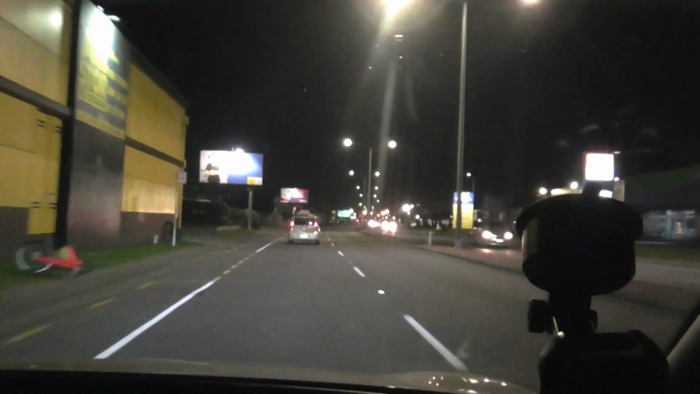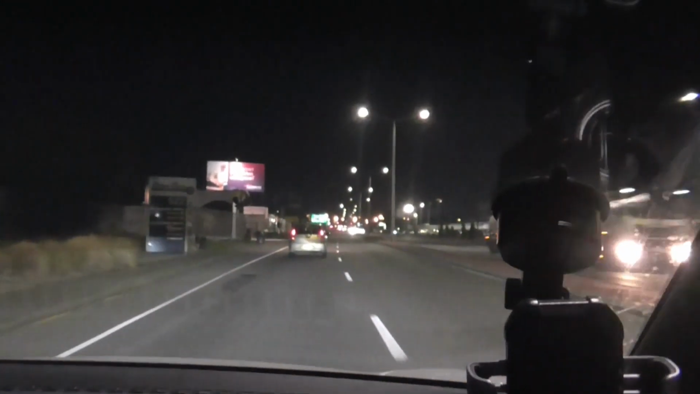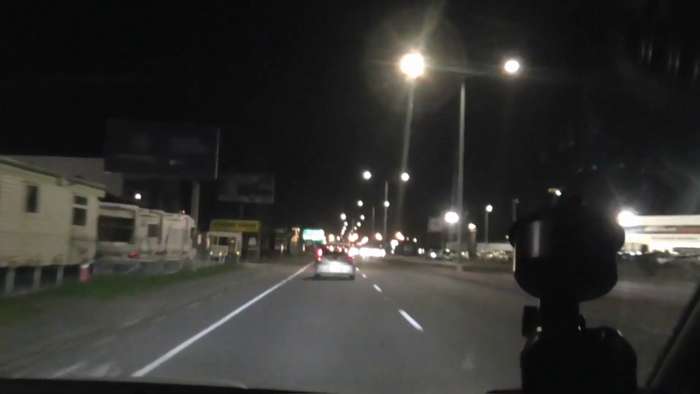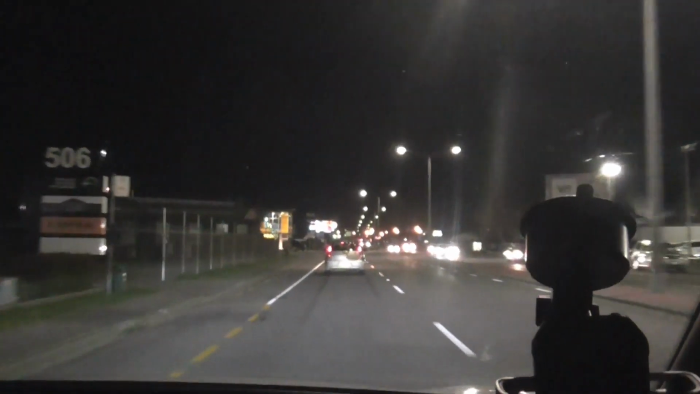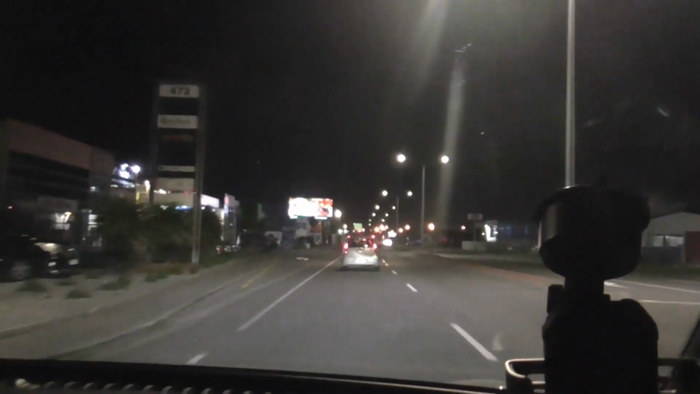The other thing I'd like to mention is that the anti-glare rear vision at night works really good, so you don't get dazzled by following cars. So I'm happy with that. Back in the city, and I'm on adaptive cruise control, which works good at night, keeping to a 60, and follows the car quite nicely, and the lighting's very good, so yeah, very happy.